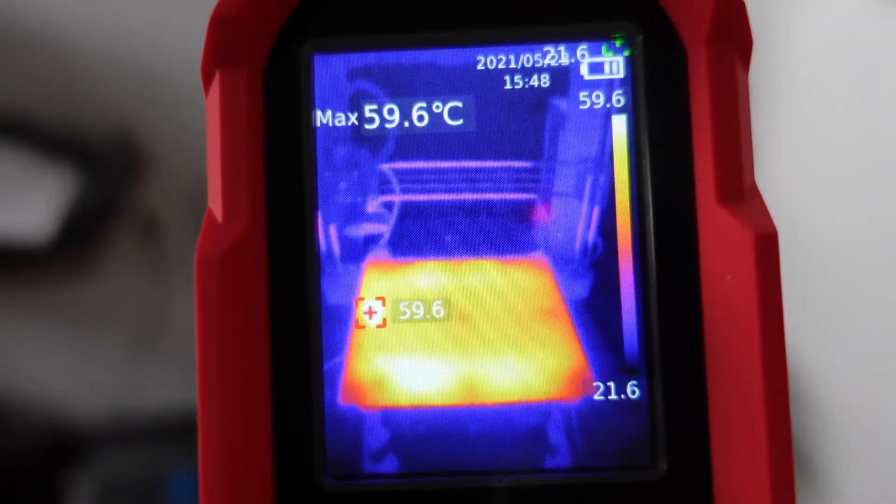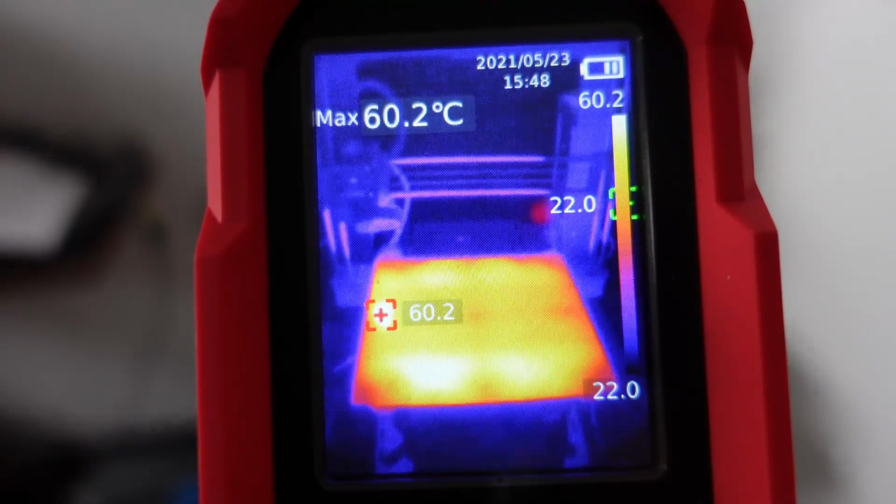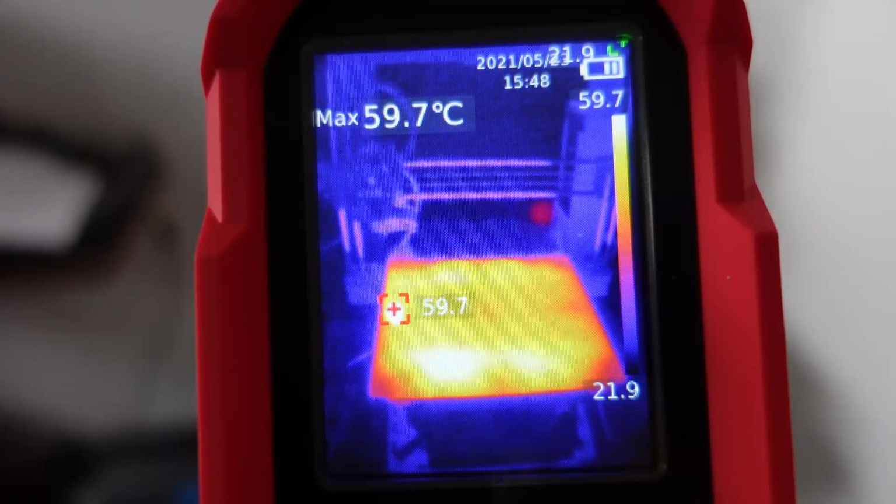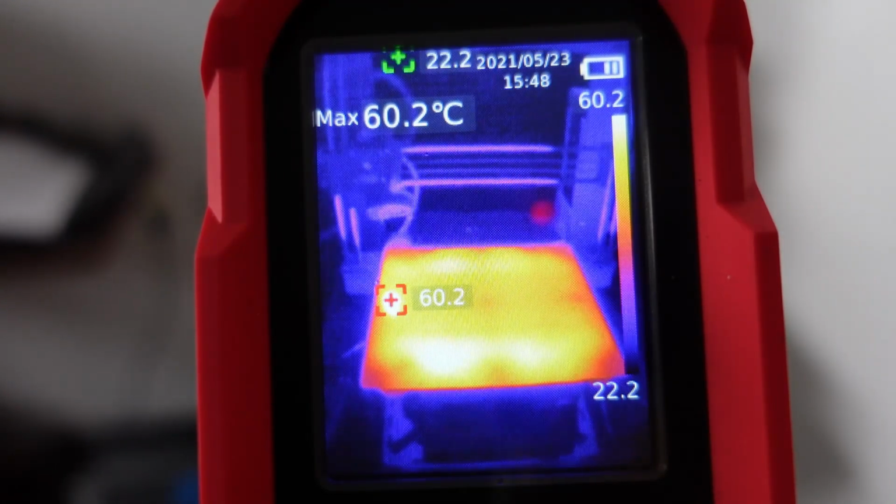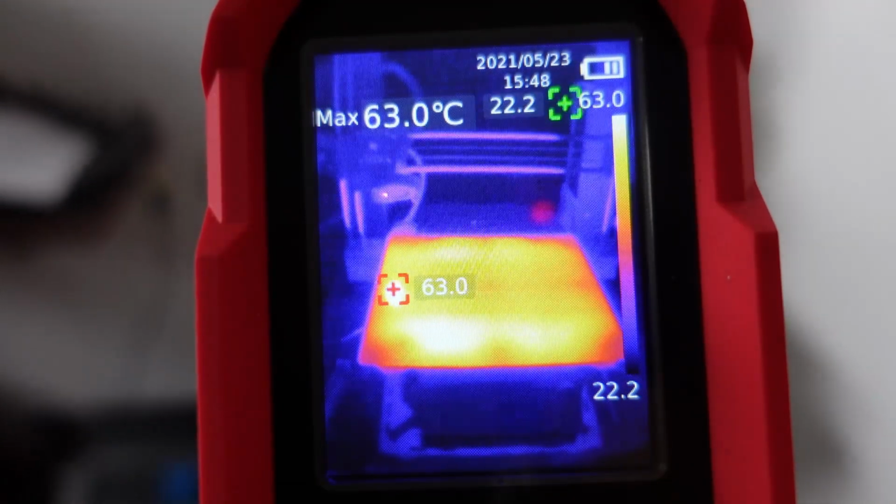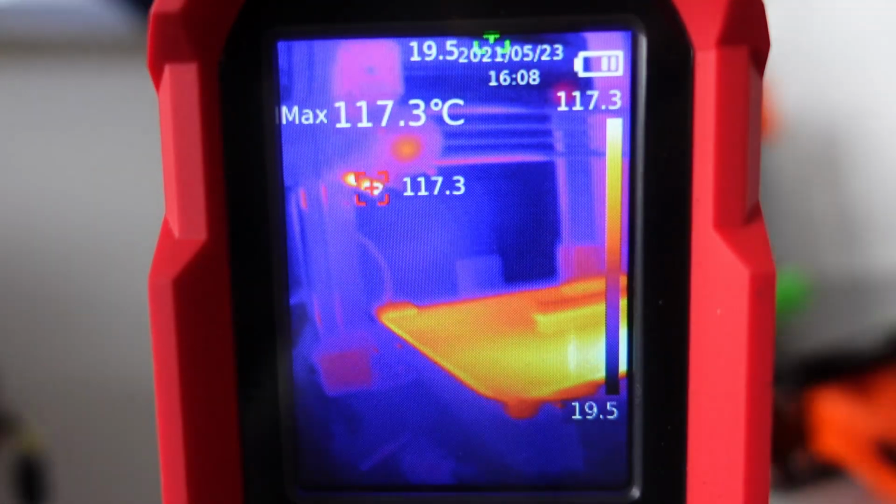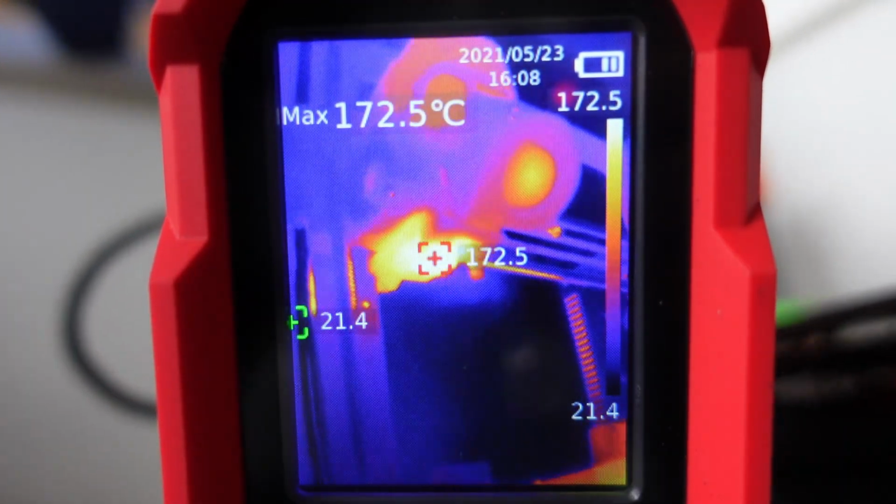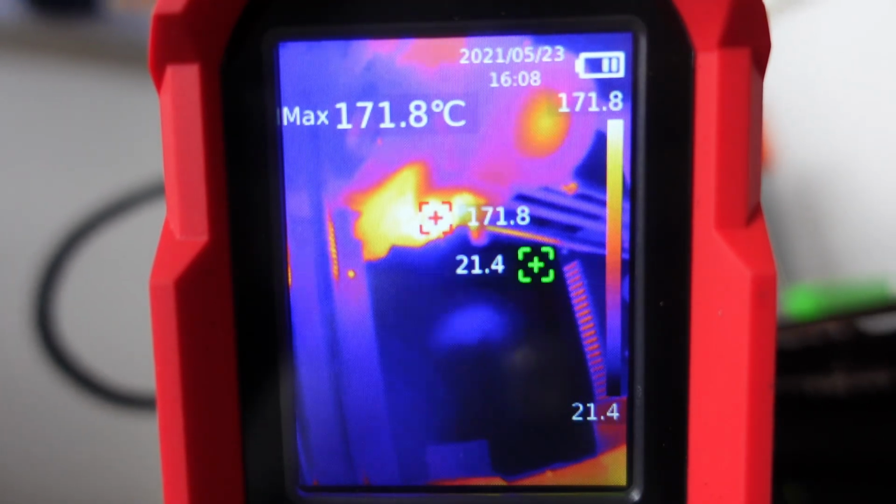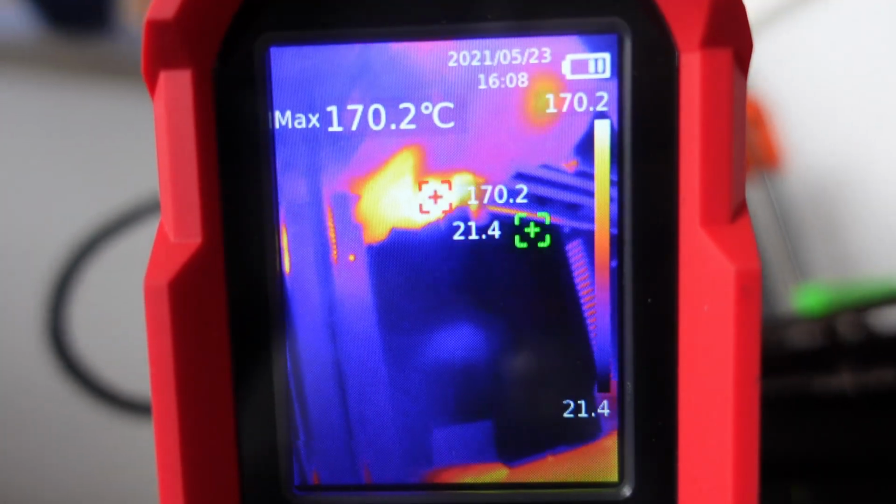Very evenly heating. And now, only after 1 minute, I can see that almost every spot on this bed has almost 60 degrees Celsius. But I turned it on maybe 1 minute ago. The printing finished a few seconds ago, and let's see if I can measure the temperature of the nozzle. 172. And according to the display it is 182, so it's close.